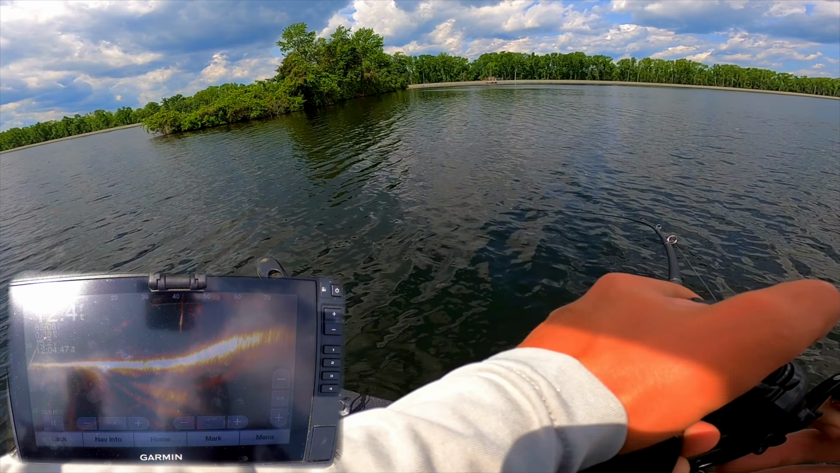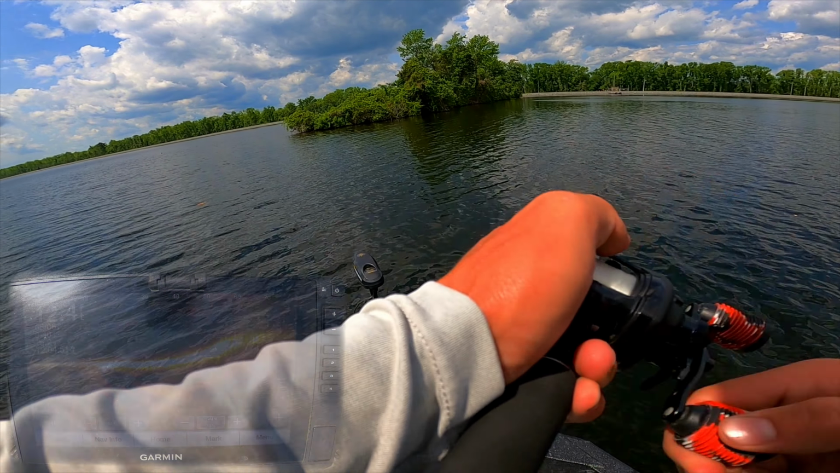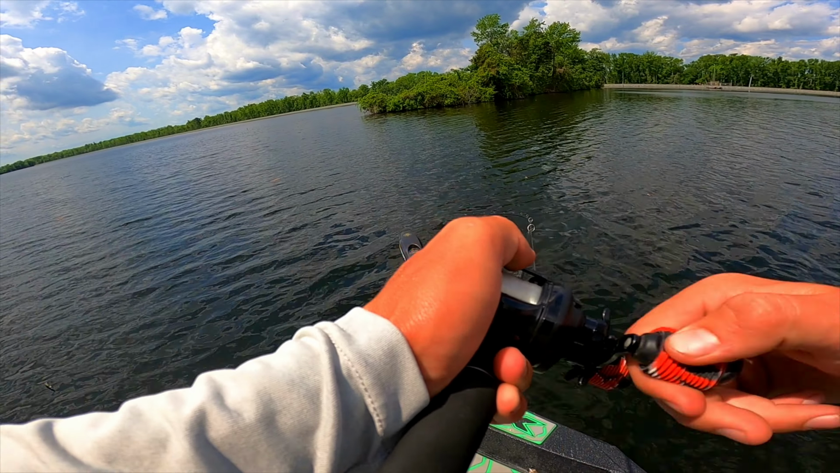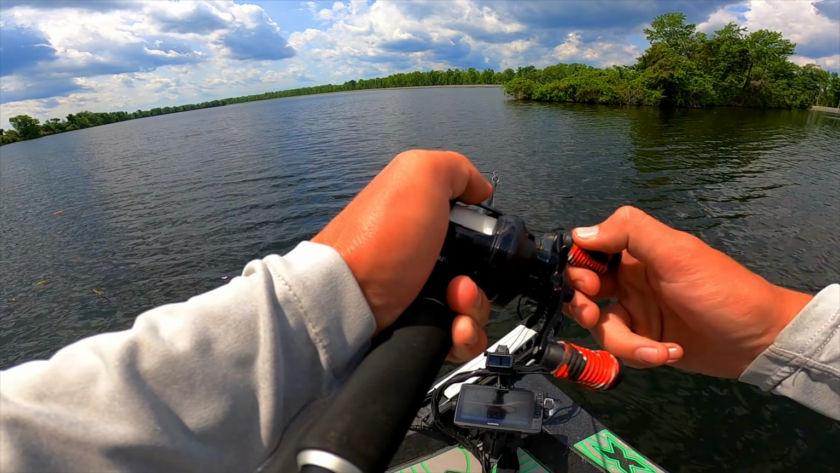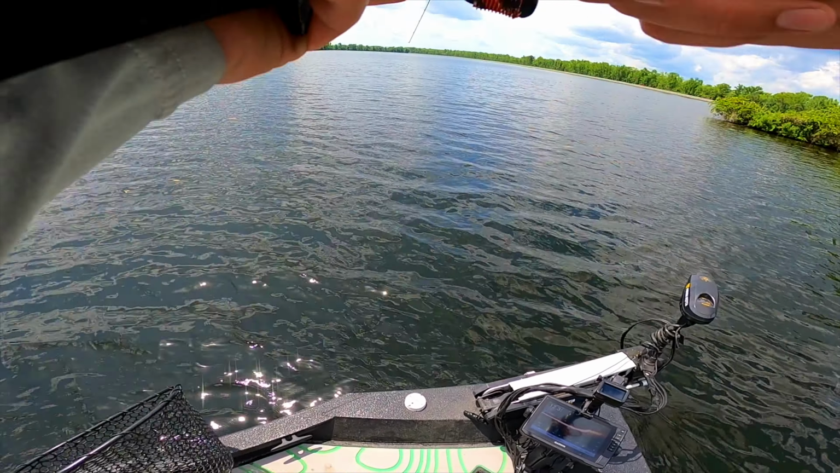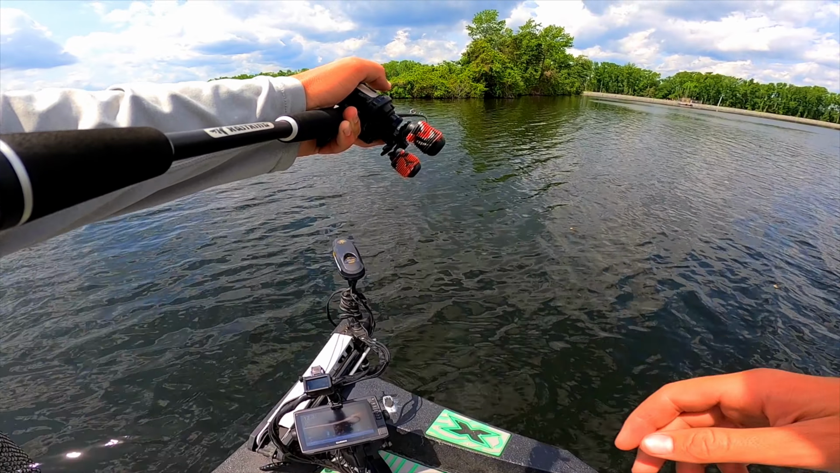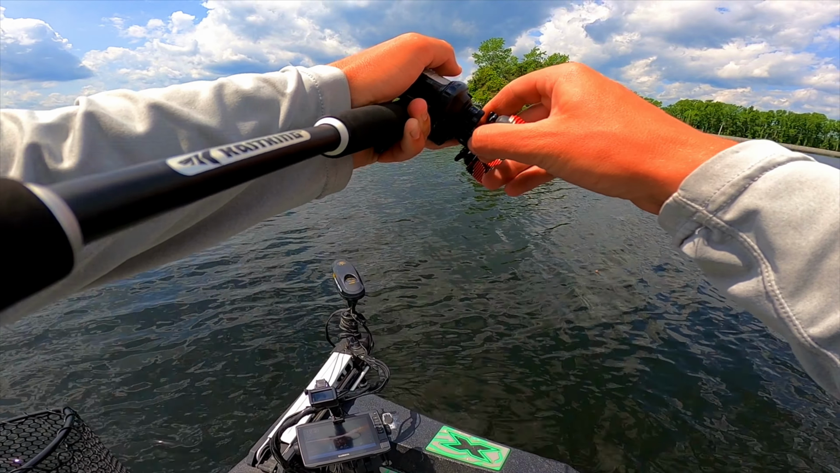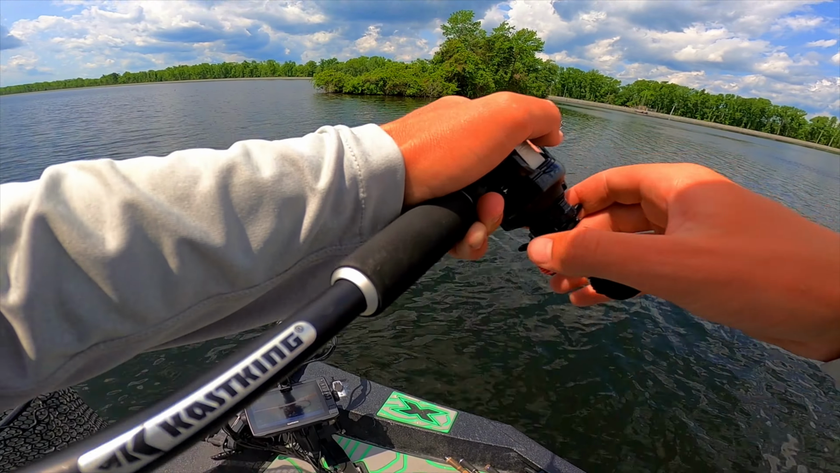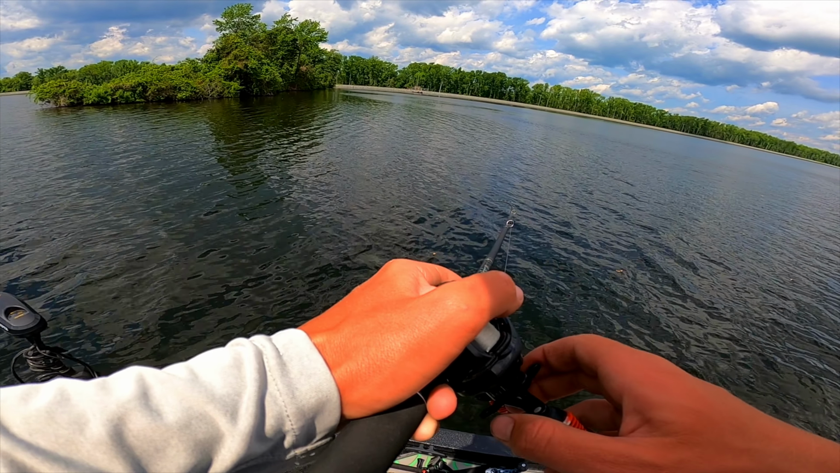Got him. Oh. Dude, it's a gar. It's got to be a gar. No, dude, it's a giant. Look at it. What? That's got to be a gar. Really? Dude. Holy shit. Look at it. Oh my god. I can't believe he ate it. Dude, that was sick. I cannot believe he ate it. I don't want him to bend out these hooks.